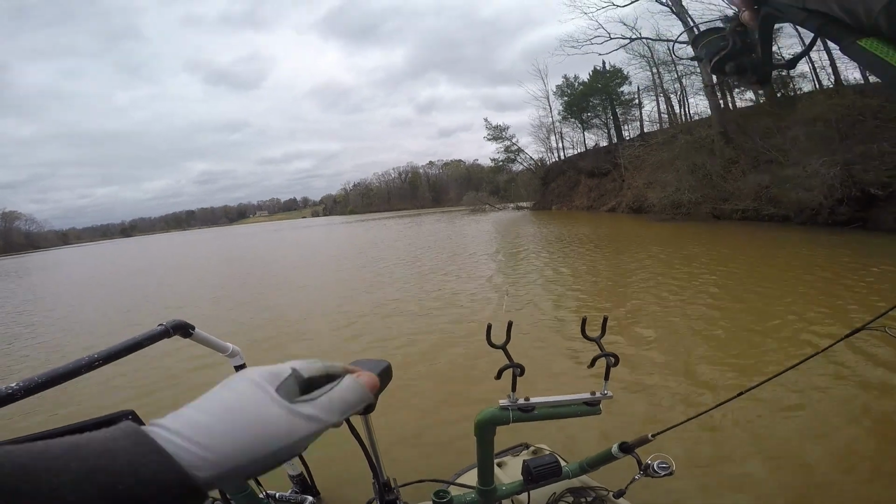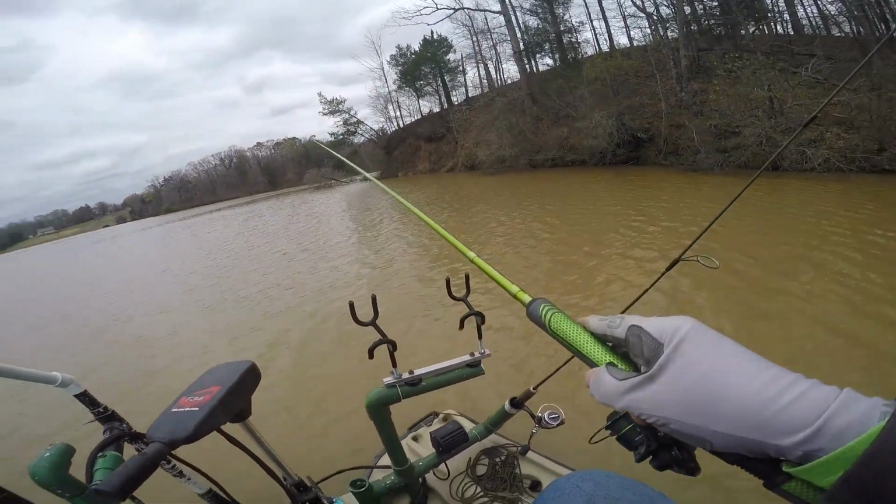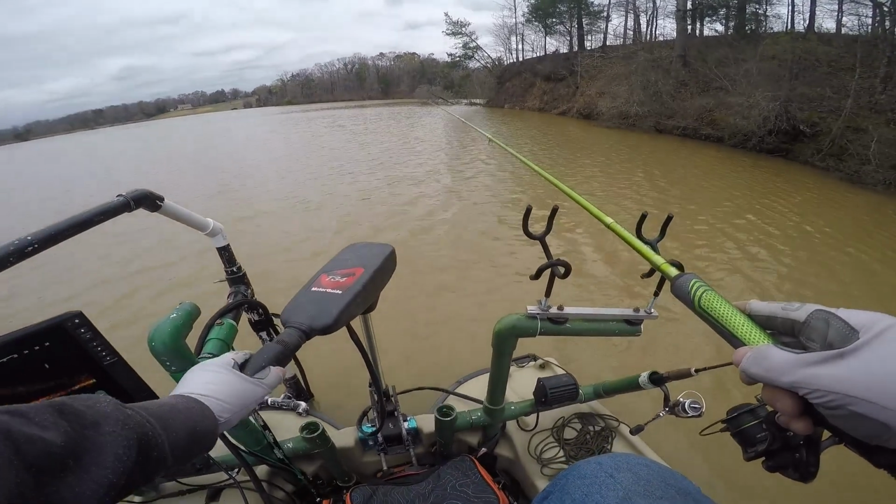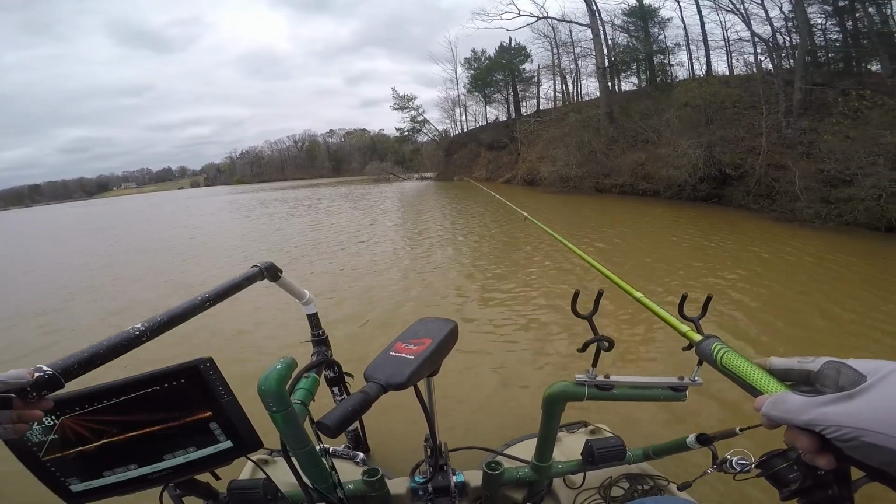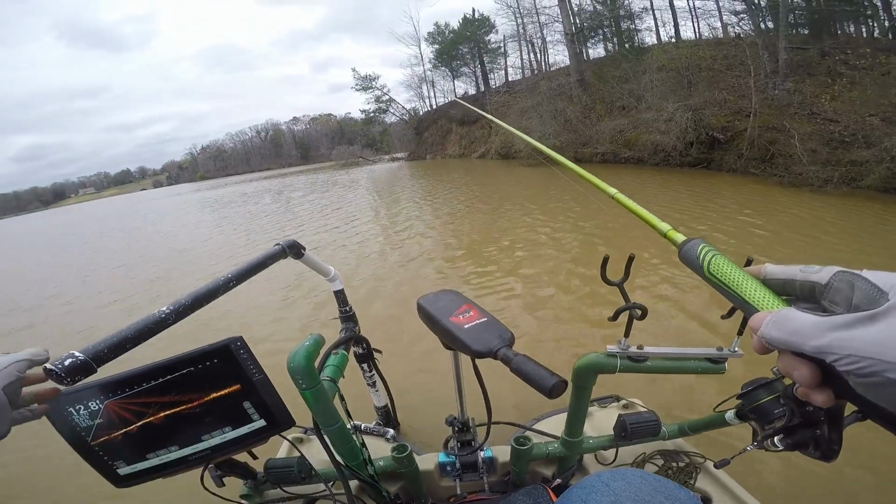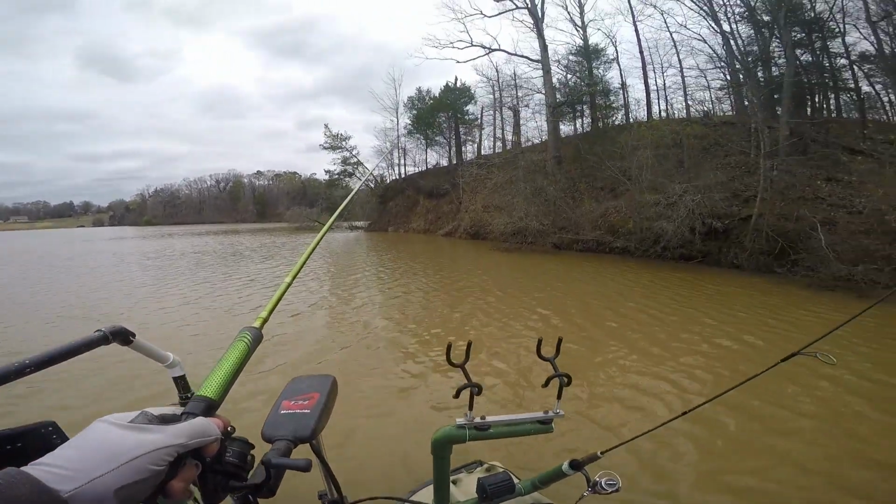I got a Bobby Garland, like a blue shad, on my ACC crappie stick. Wind's blowing. Oh gosh, must be about 10, 15 miles an hour. Just having to roll around through here and try to find some and pick them up. They seem to be wanting to bite. But we'll see.